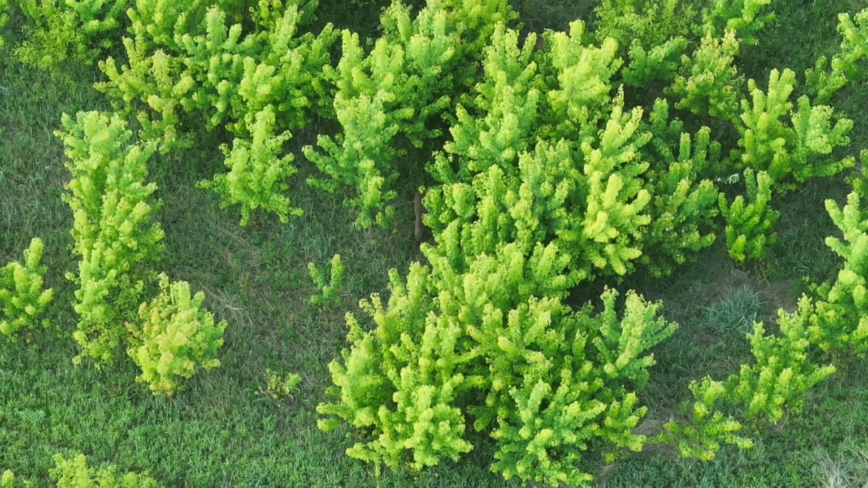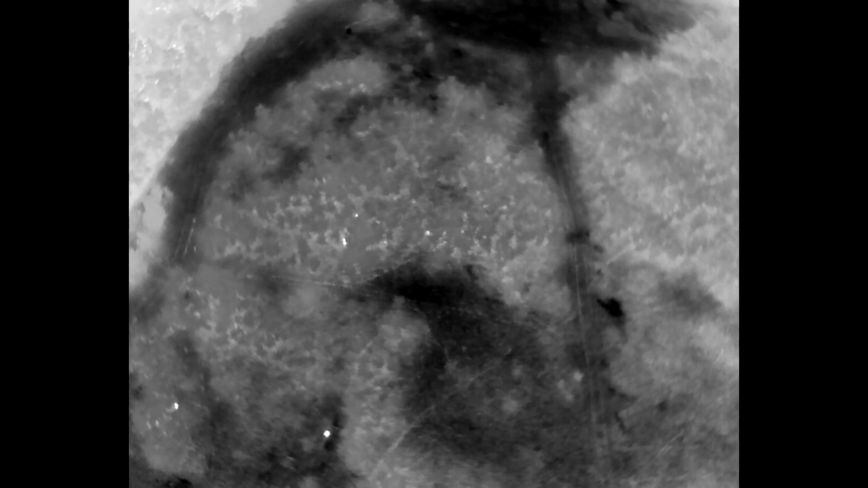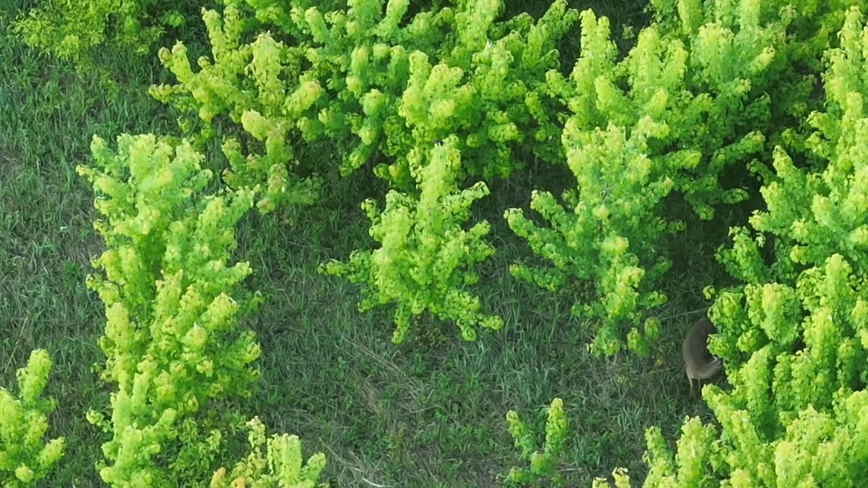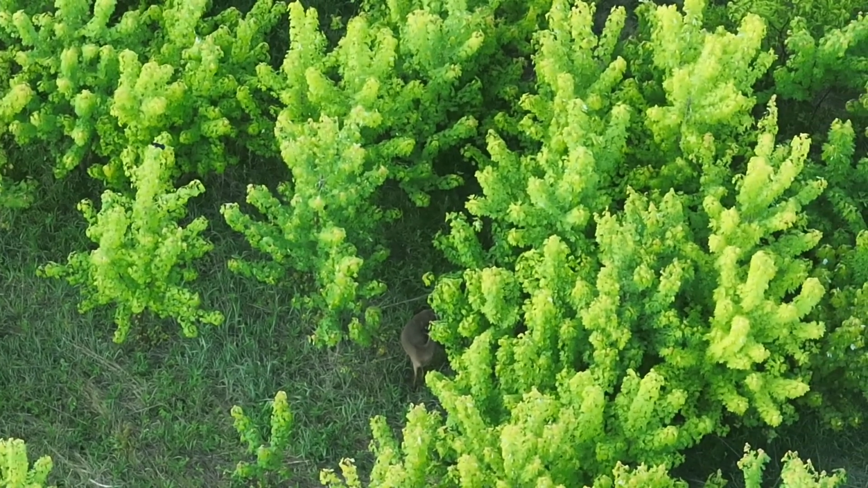But this was the activity in this field, and I just wanted to figure out what was going on here. So now we have four deer easily within the thermal image, and just moving across, eating.